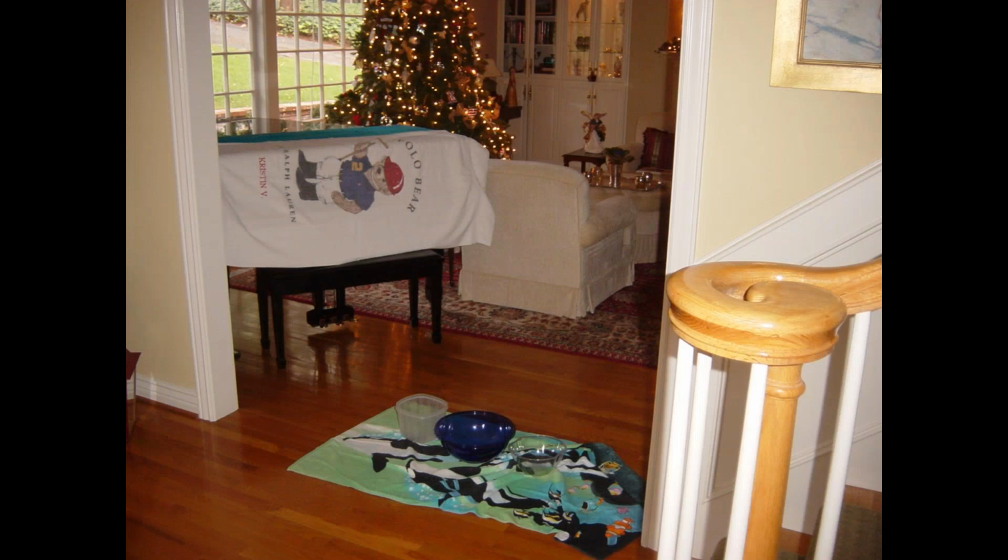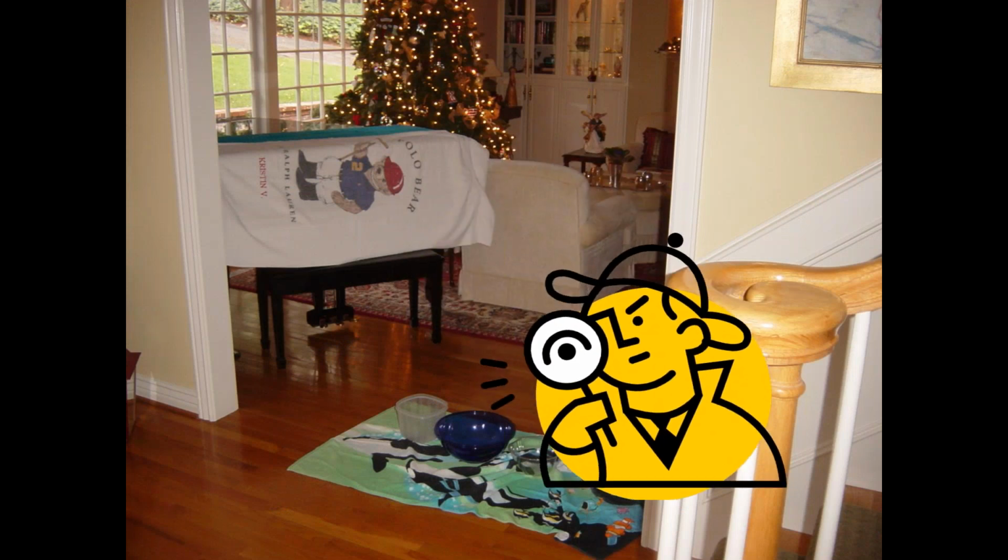This is what it looked like when I showed up. Obviously, pans on the floor. Put your inspector eye on, a little infrared camera, and you look up above that area, and this is what we see.